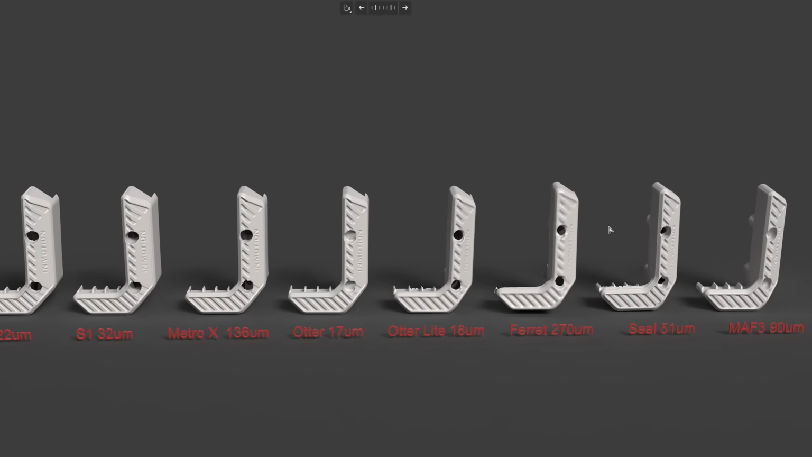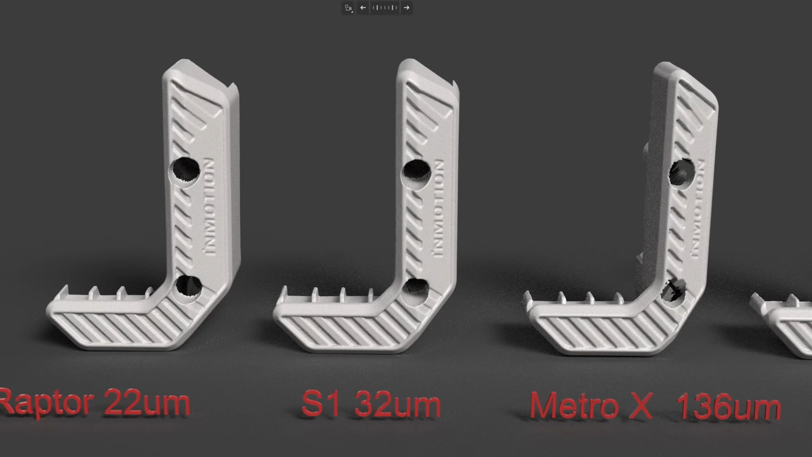The part that we scan is too small for the Ferret. Blue laser scanner, Laptor S1 and the Metro X. The Metro X gives quite a unique low accuracy of 136 micron. This is aligned with my previous tests when I scanned the aluminum block.